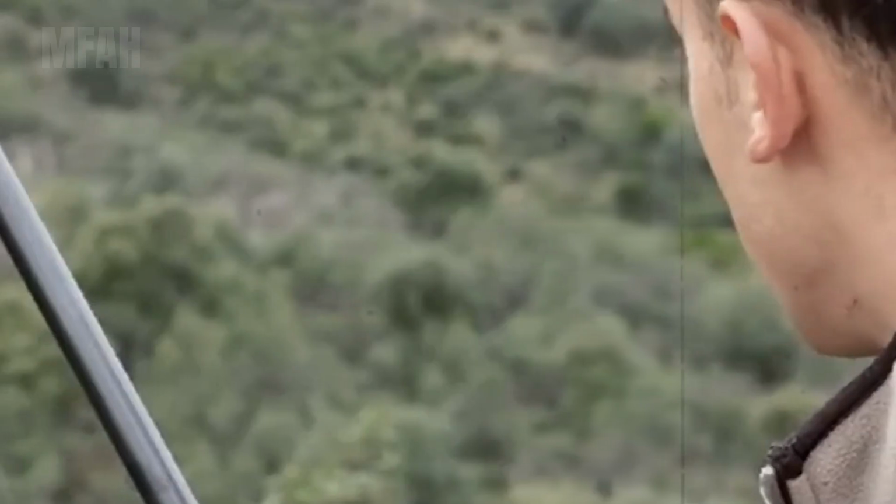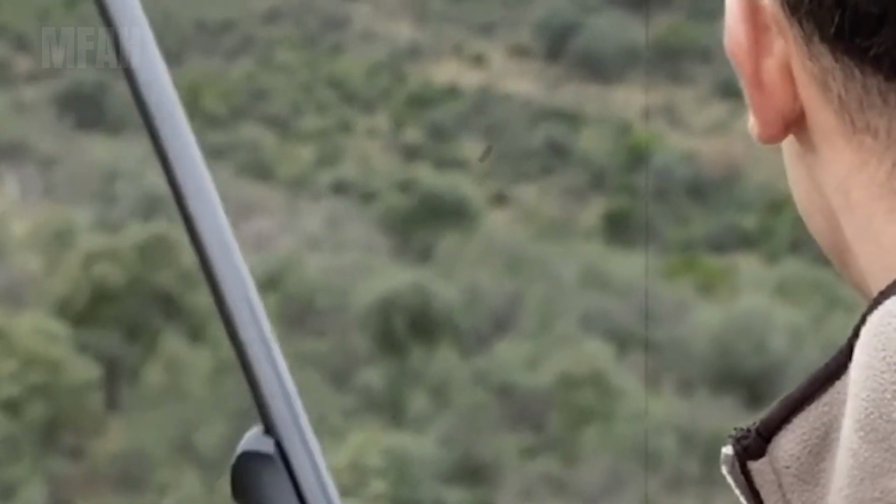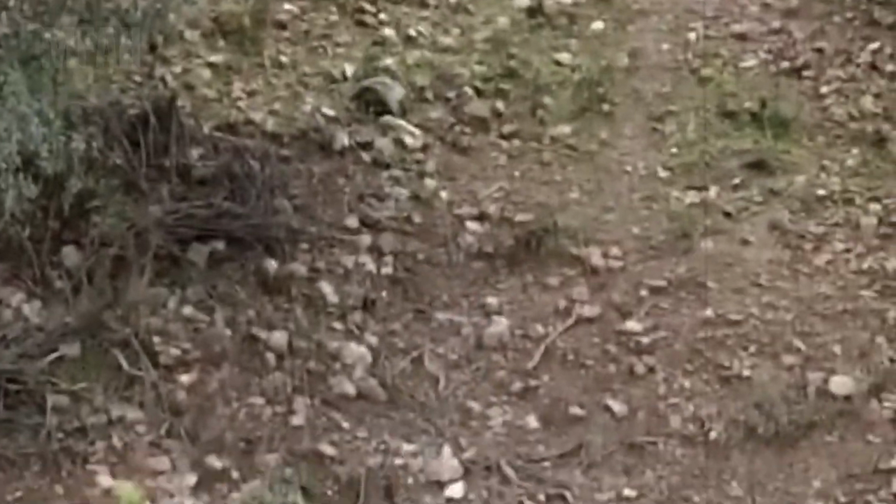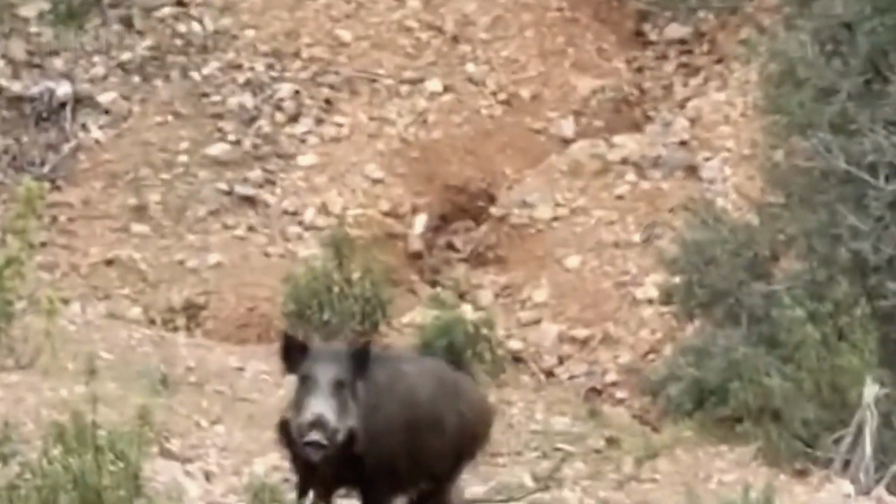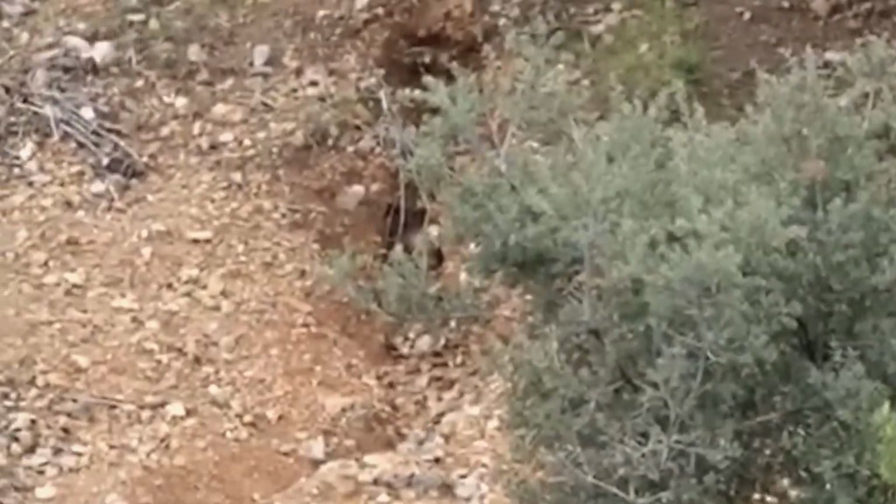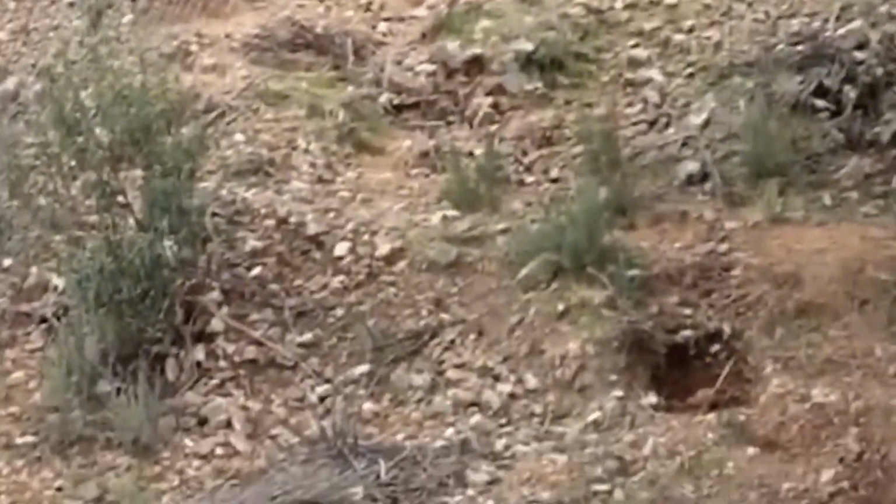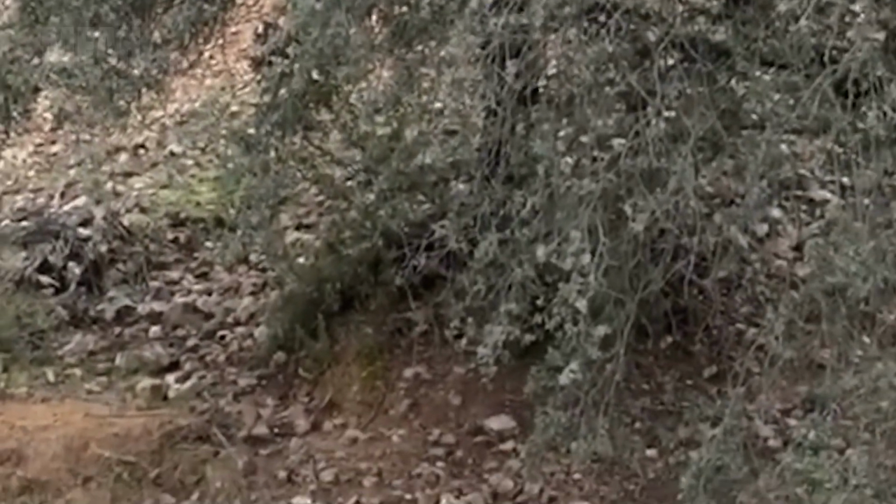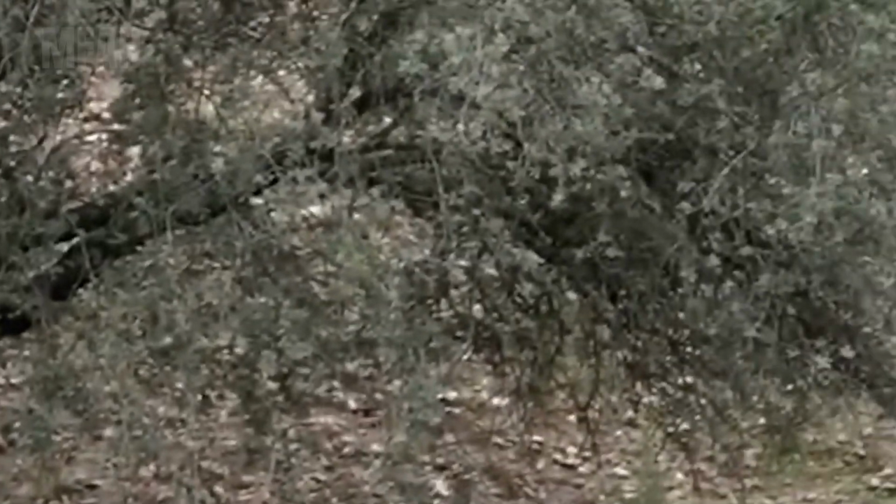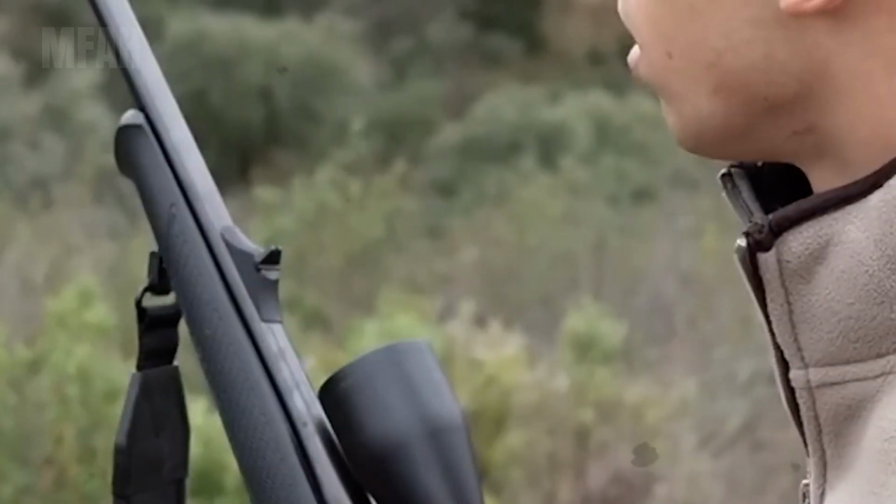Üçüncüydü. By midday, the heat was brutal and the fatigue was setting in. We paused under the shade of a tree until a strange sound caught our attention. A young boar, maybe 40 kilos, was trying to slip through the farm's protective fence. I raised my rifle, took aim, and ended it cleanly. Small, yes, but a clear threat in the making. If we don't act early, the damage will return year after year.